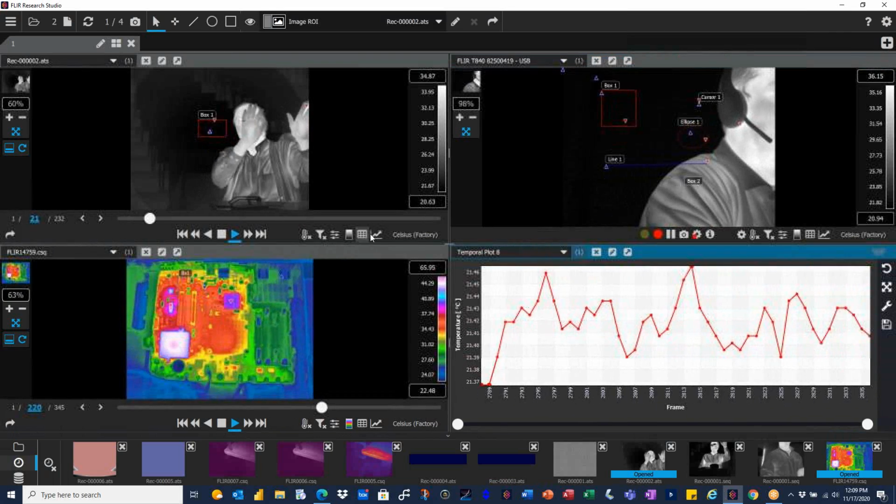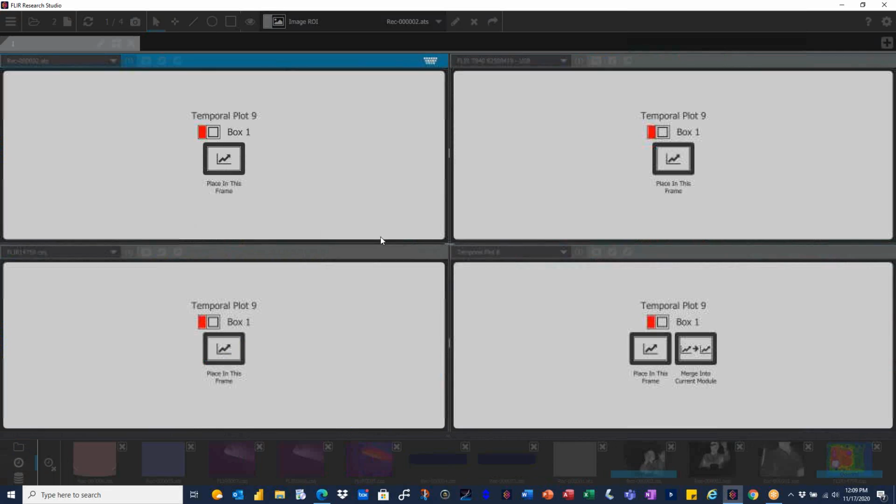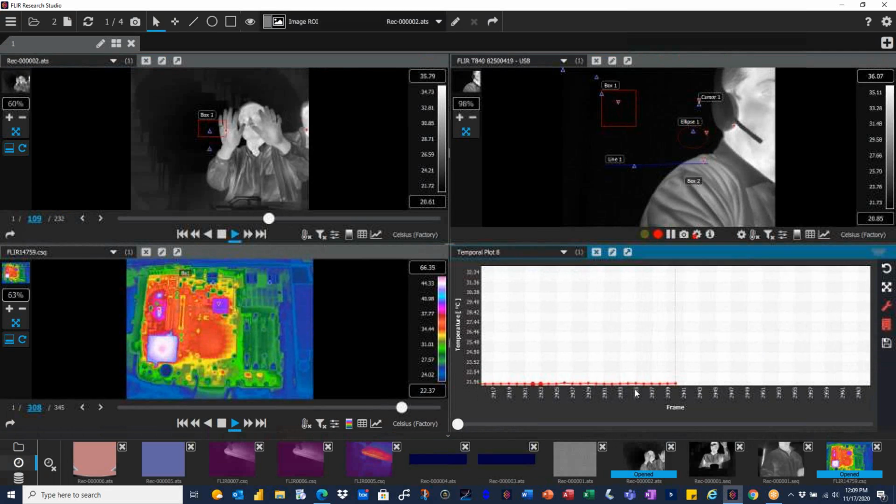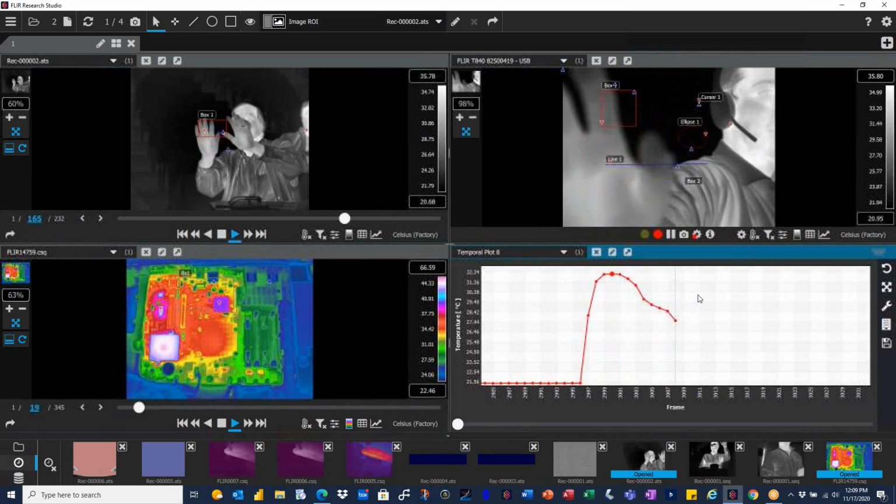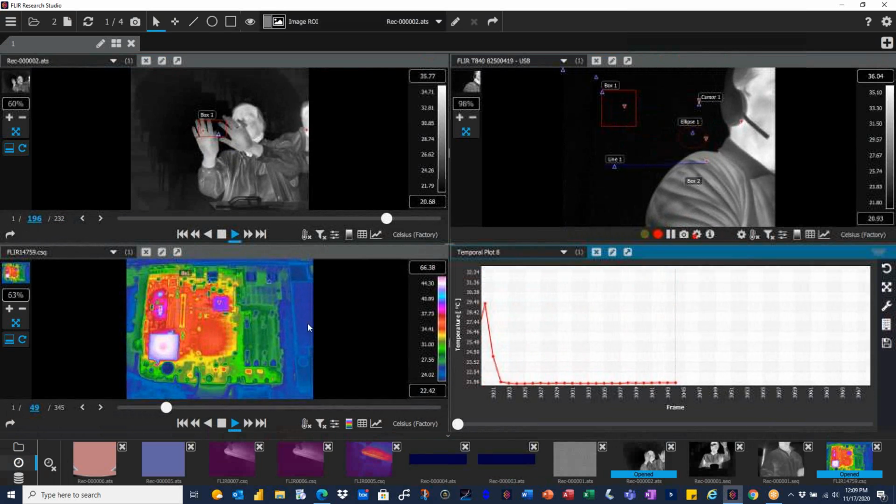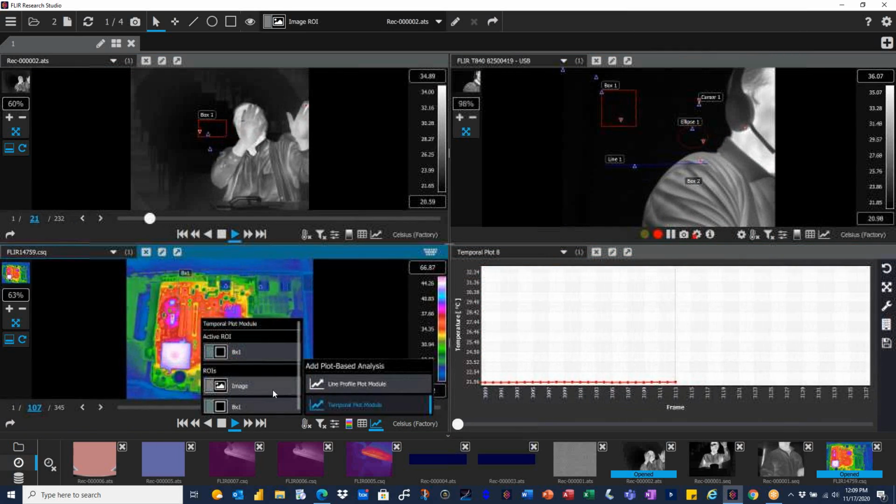All right, here we go. I'll plot this one. So now, unfortunately, the temperatures are different, but that's why you're seeing some variations. You'd be able to see all the temperature data together at the same time. I'll try this one and see what it looks like as well.